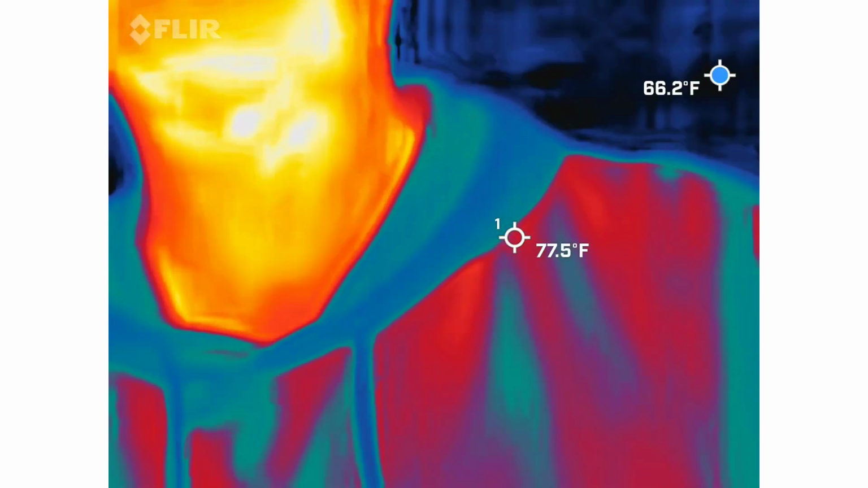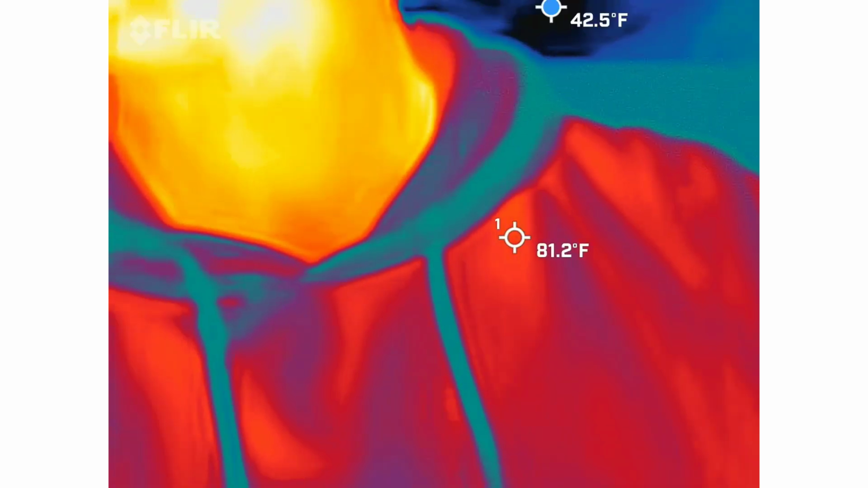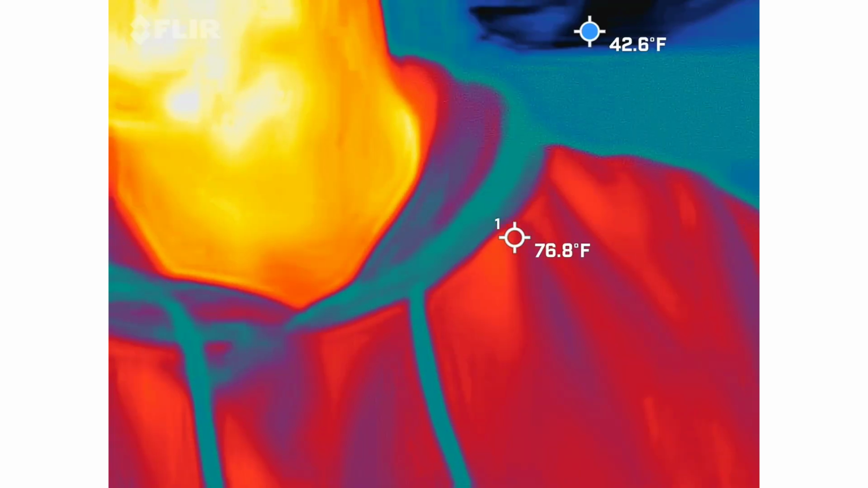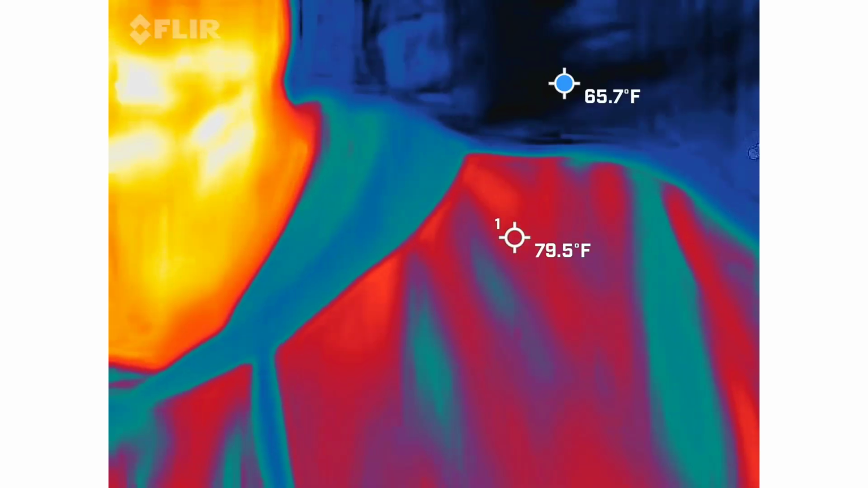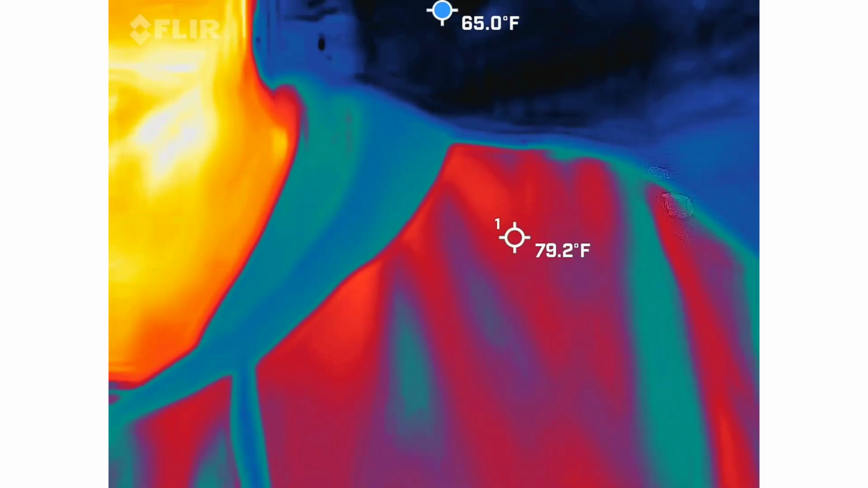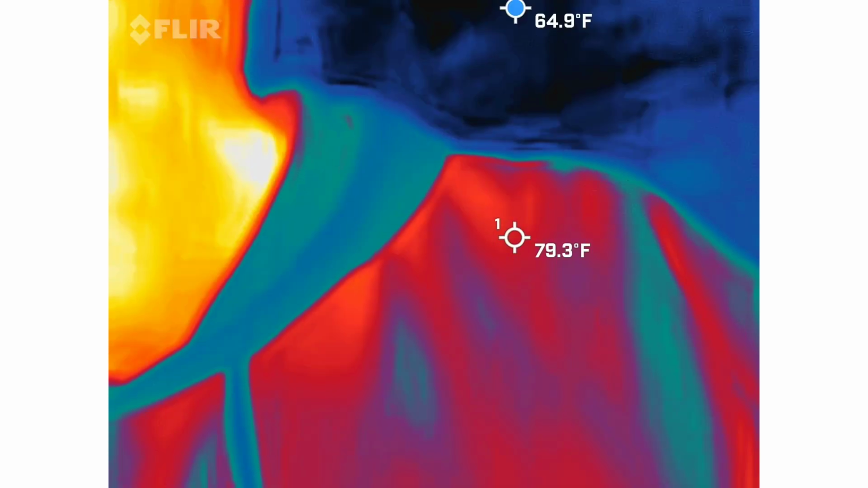So red, orange, and yellow means those are the warm things. So we're looking for cold spots. Again, blue and black are the cold areas in this particular frame. We're looking for them to either take shape or to start moving on their own. When I say take shape, it's usually in the form of a person. So those are the holy cow moments that we have with this camera.